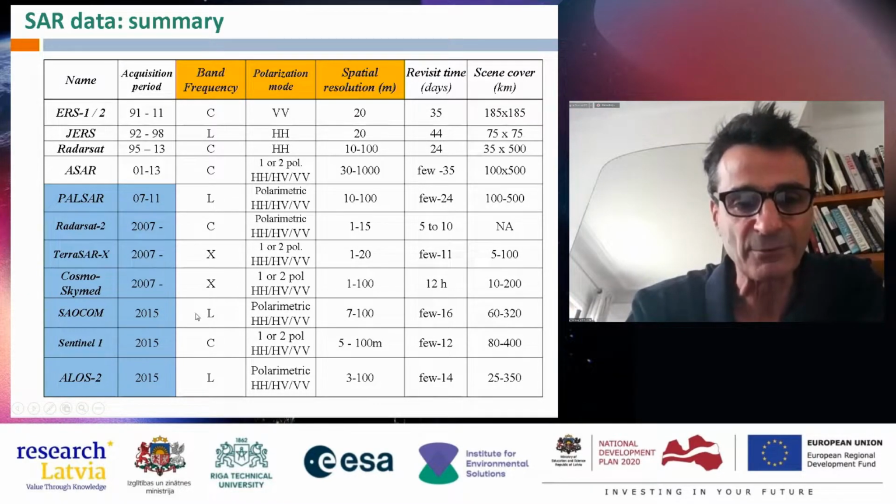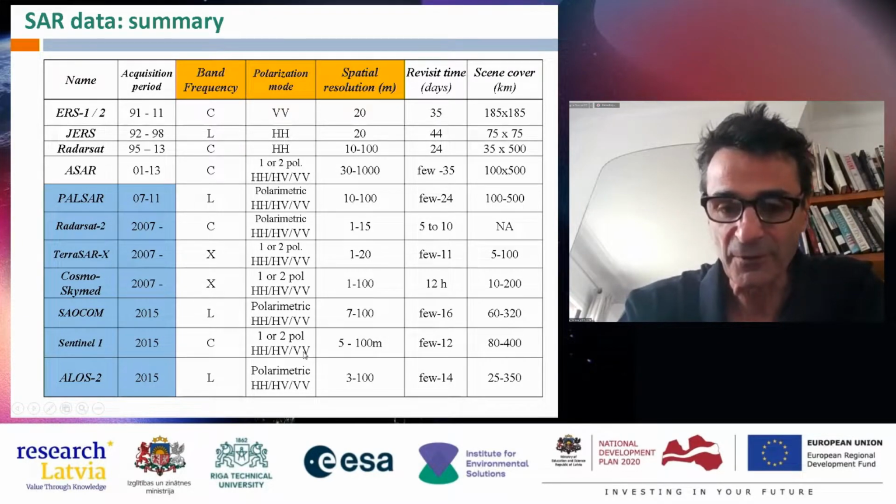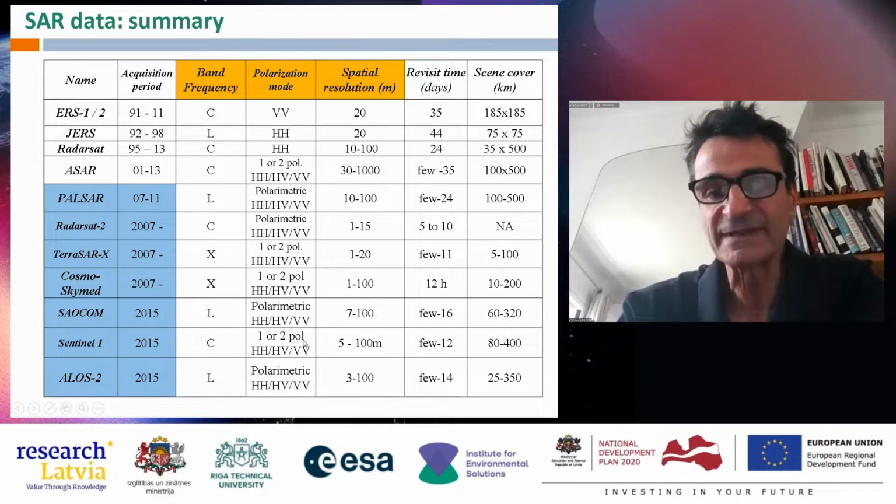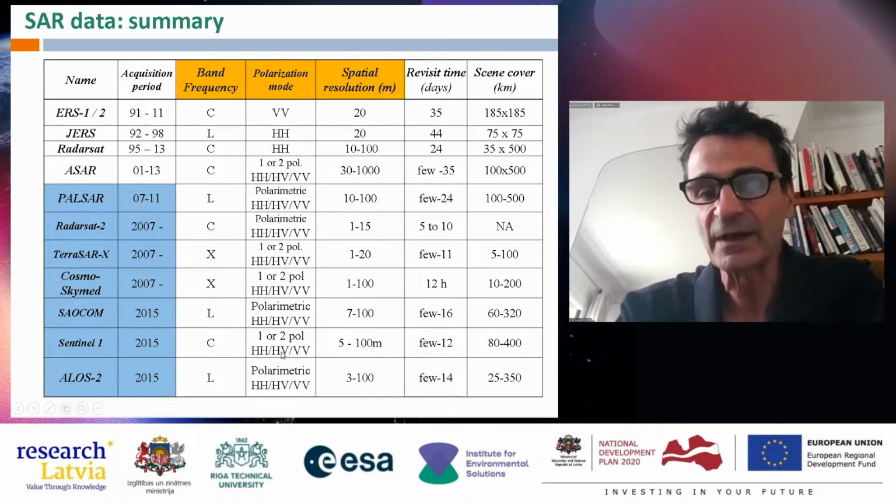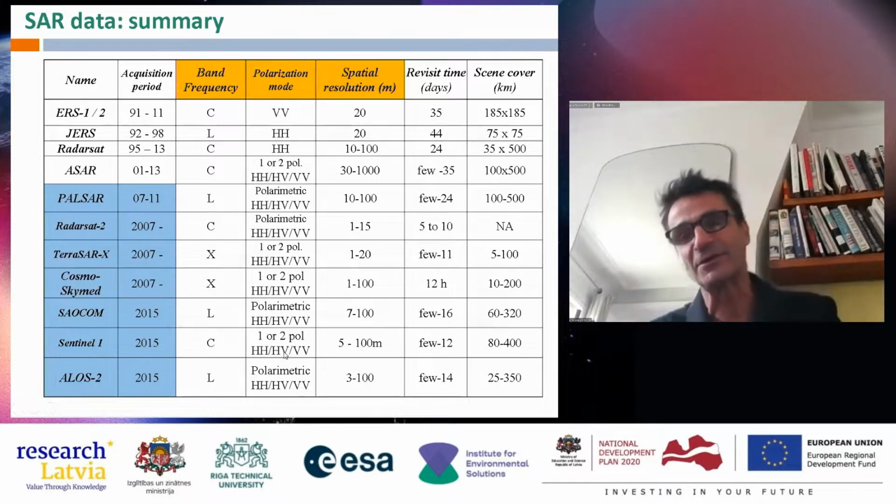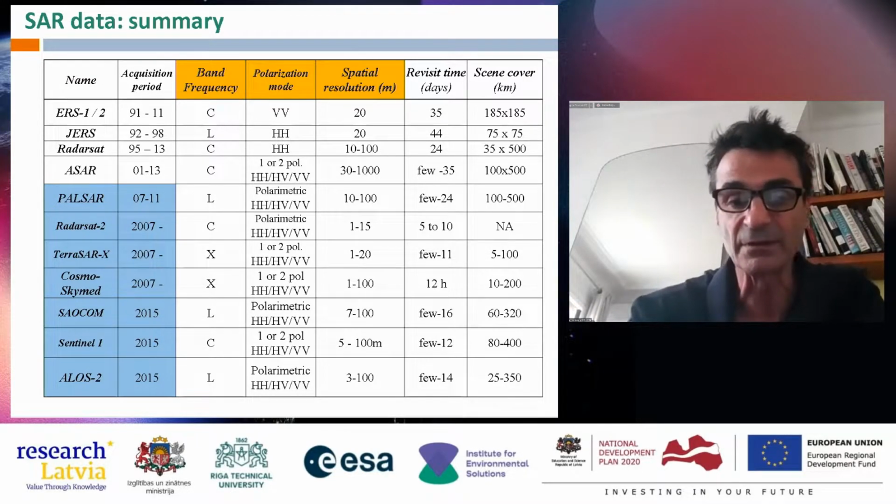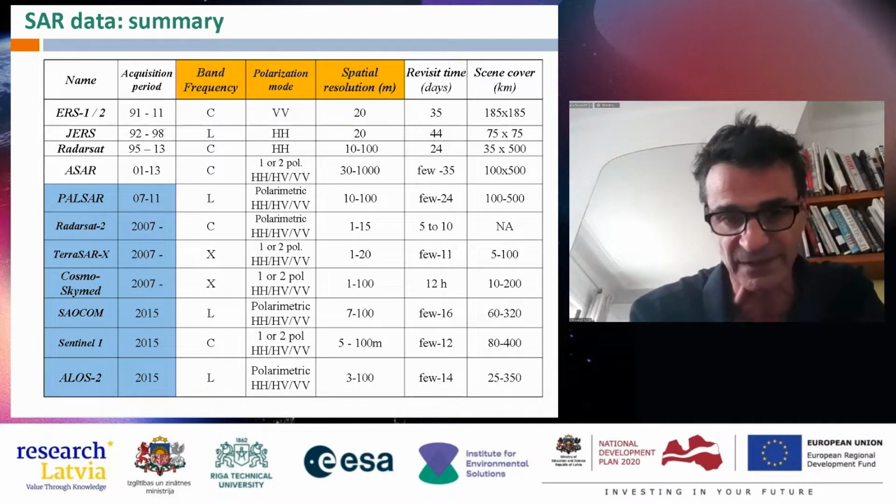And for example, with Sentinel-1, over the land surfaces, you have VV polarization and VH. You have both polarizations. In fact, it emits in V and it receives in vertical and horizontal, so VH and VV.